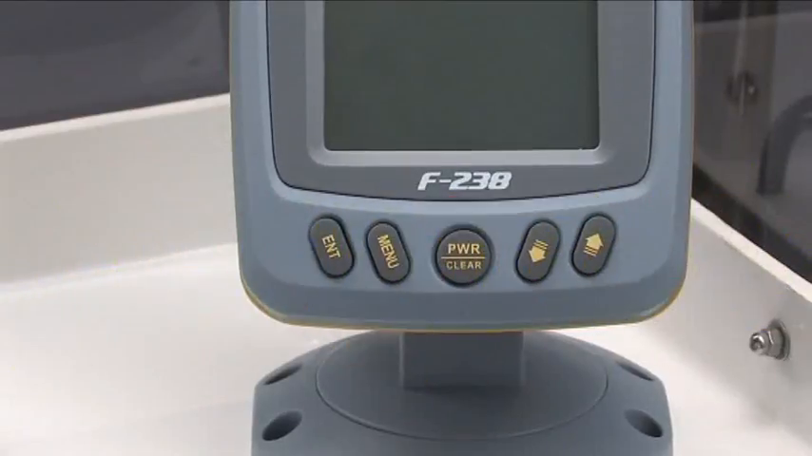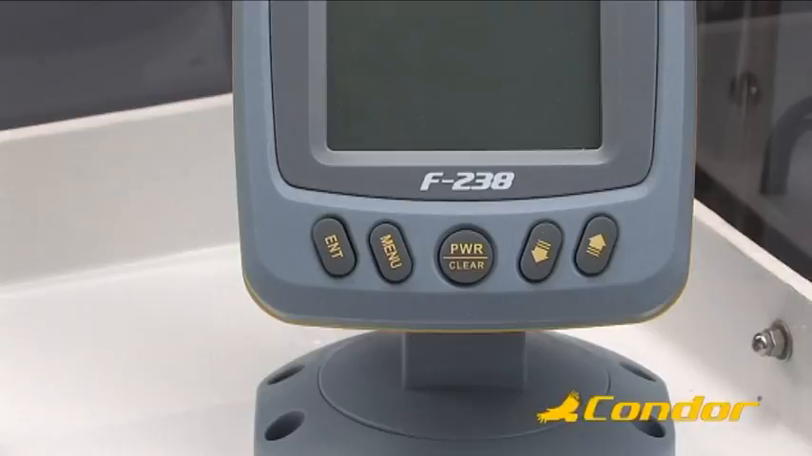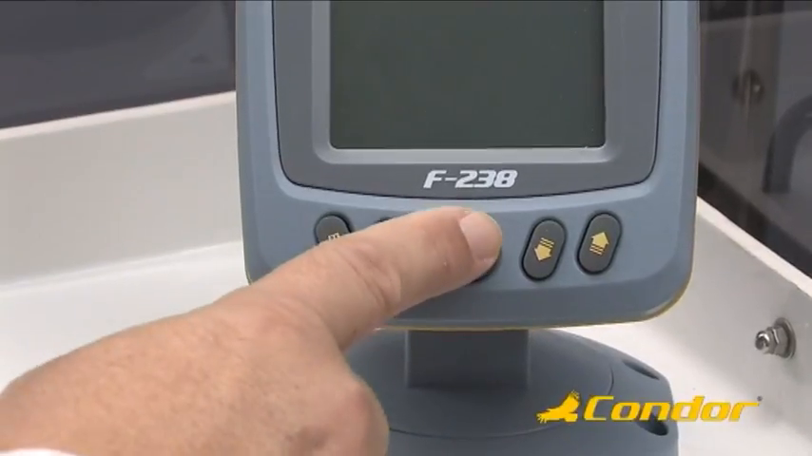In this video operation manual, we will explain in detail the use of your Condor unit. The use of your Condor F-238 is really very simple. If you are a new user, all you need to do is press the power key.